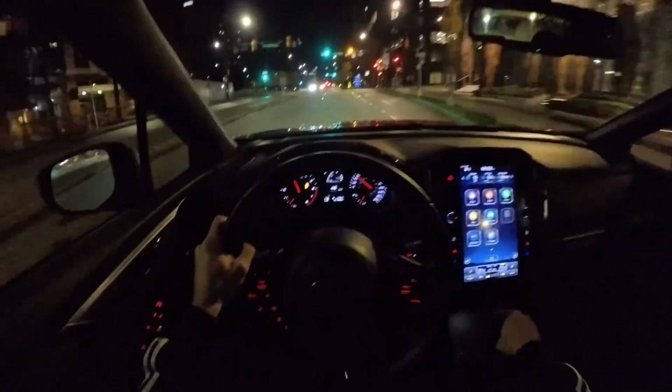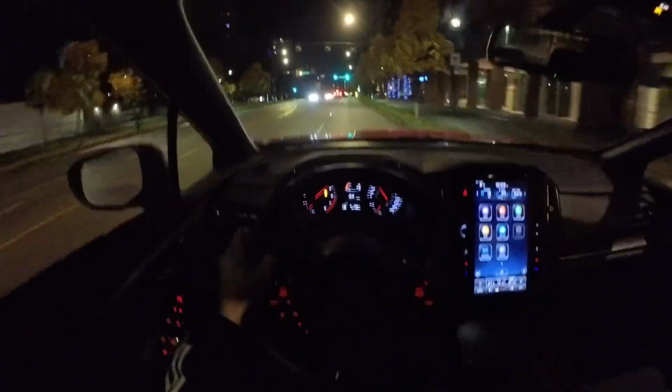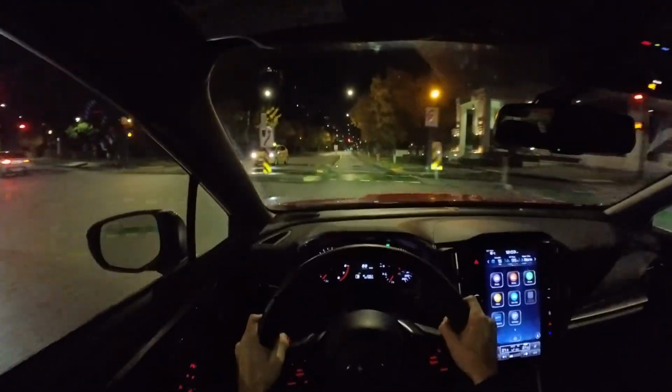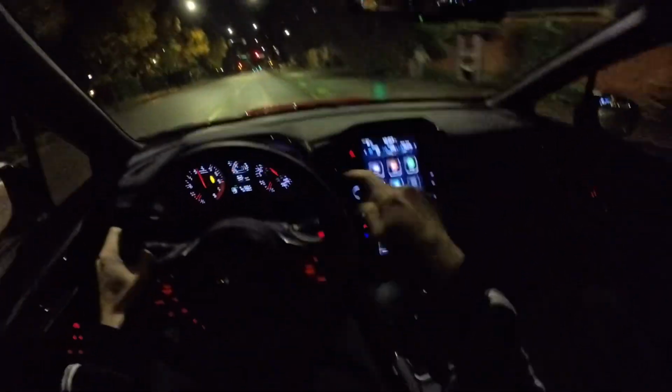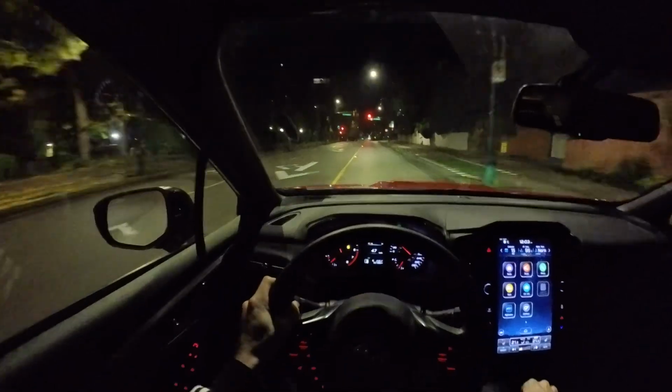Alright, let's go from third to second here. Bit of a tricky intersection, but as you can see, it's pretty late at night here. That's alright, right?